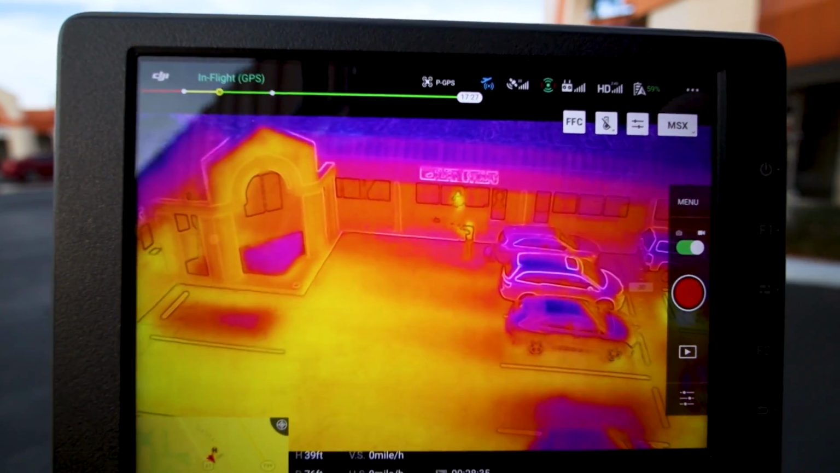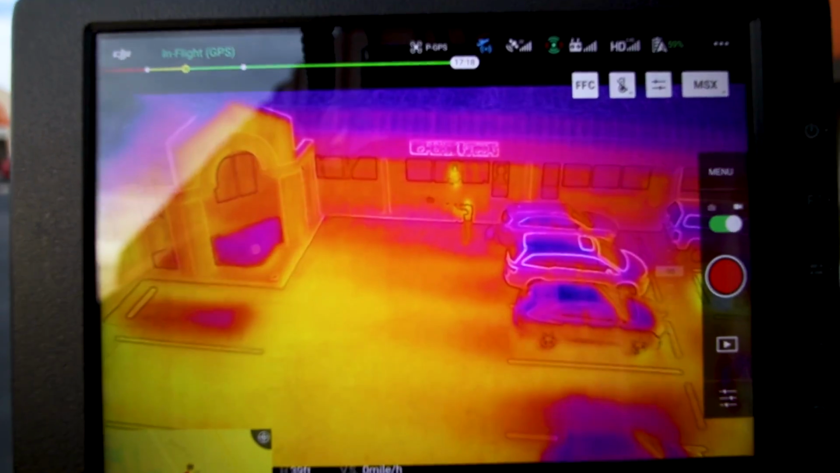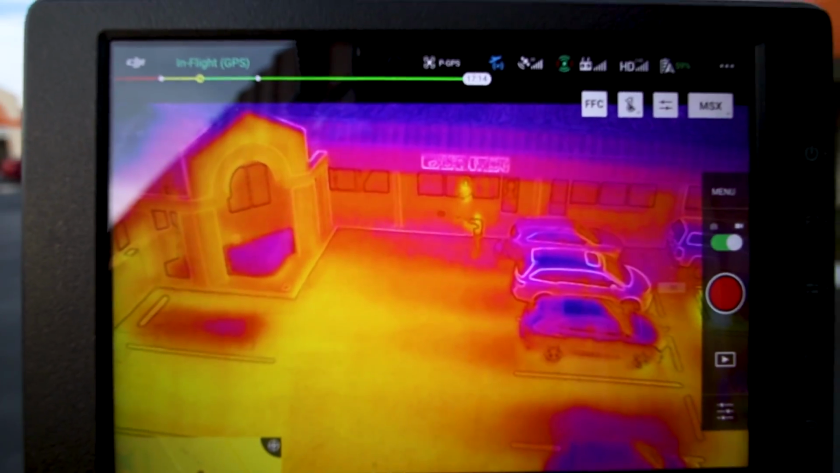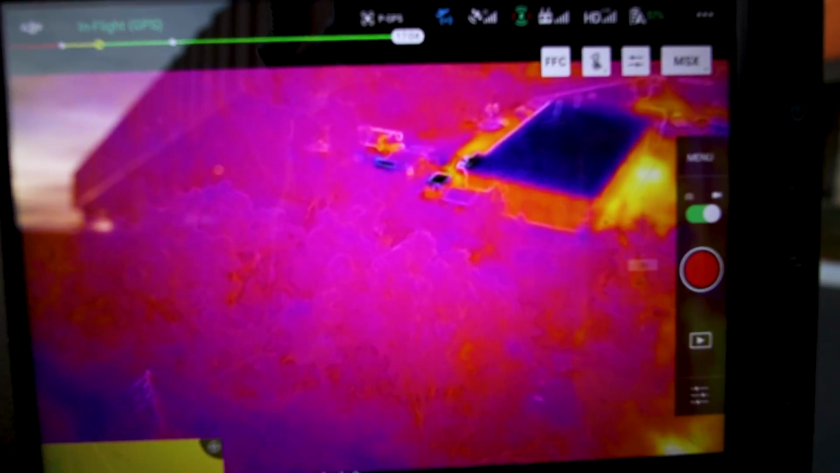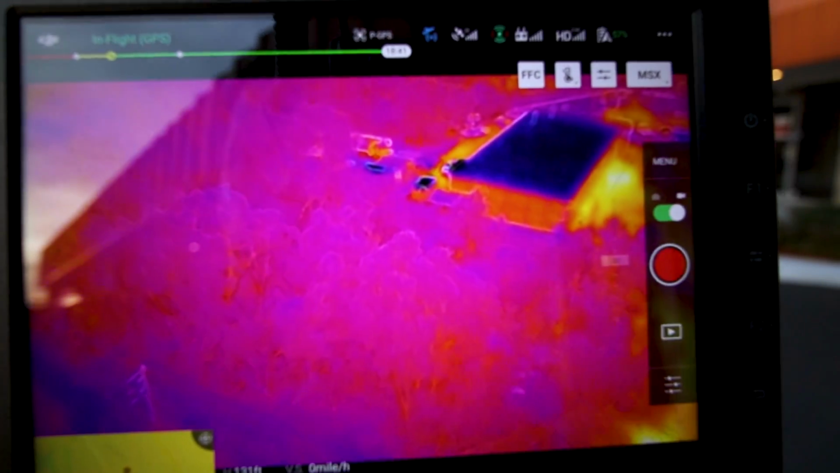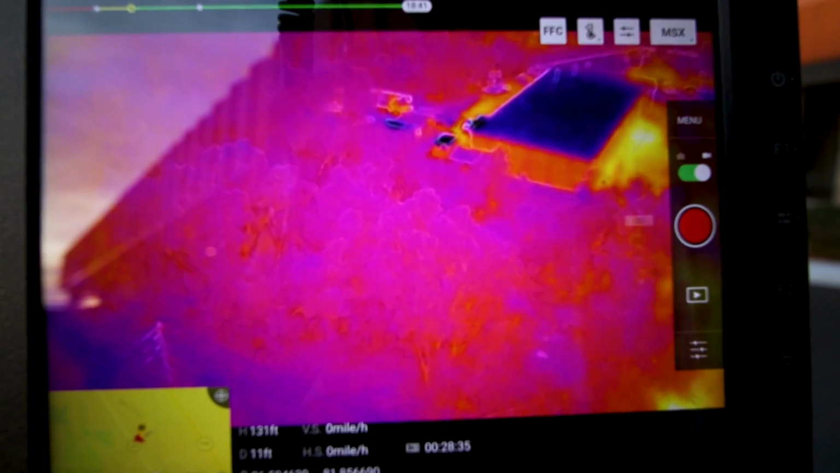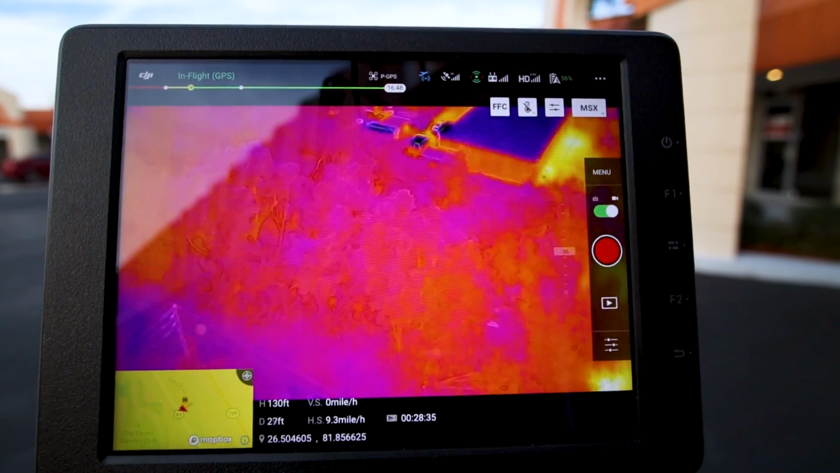And with MSX, you can actually see where it puts those lines around these vehicles and around these sharp edges of these buildings. So let's go up a little bit and actually look at some vegetation. So now what you're looking at is a house and a building that's behind where we're filming, and you can see the vegetation of the trees. It tries to give you a little bit of an outline of the stems and the leaves and things like that, but it's nowhere near what you'll get from an XT. But notice how it changes the palettes. It's on an automatic flat field correction, which is a really good setting.